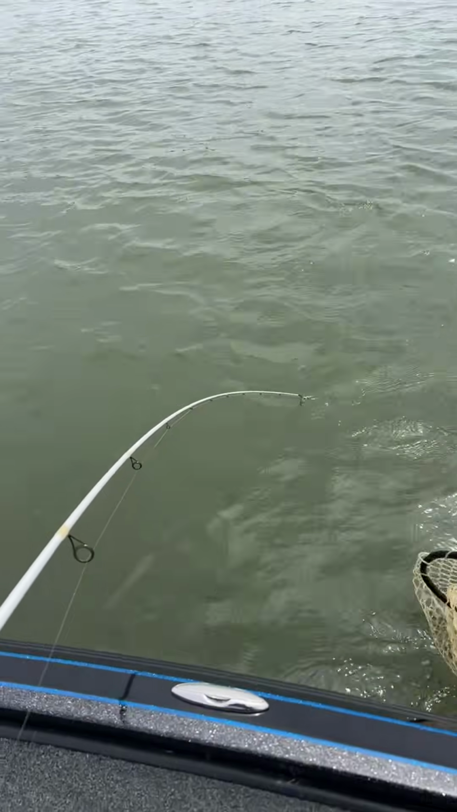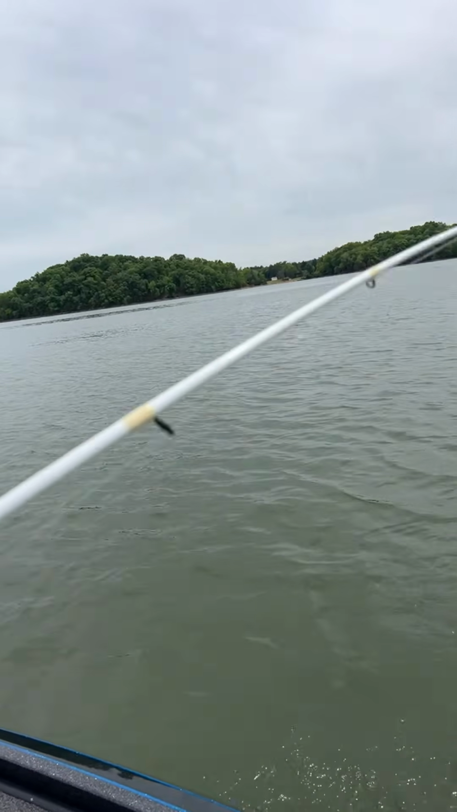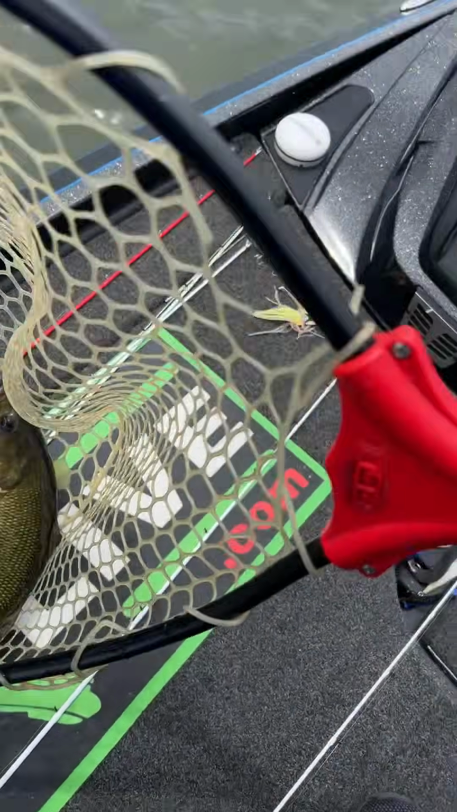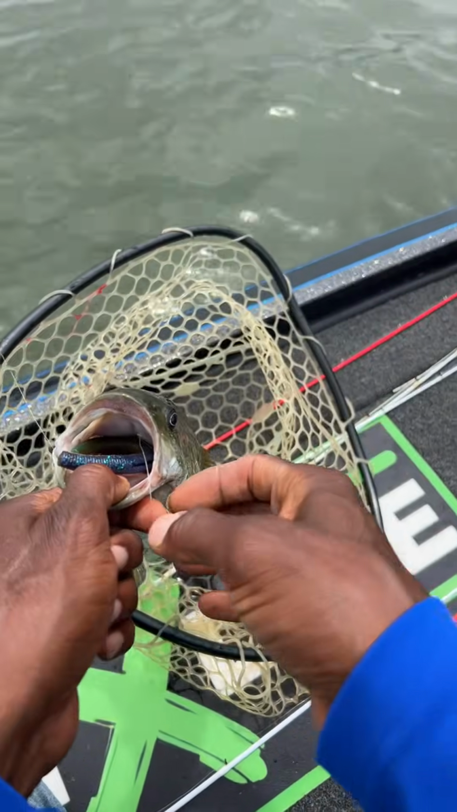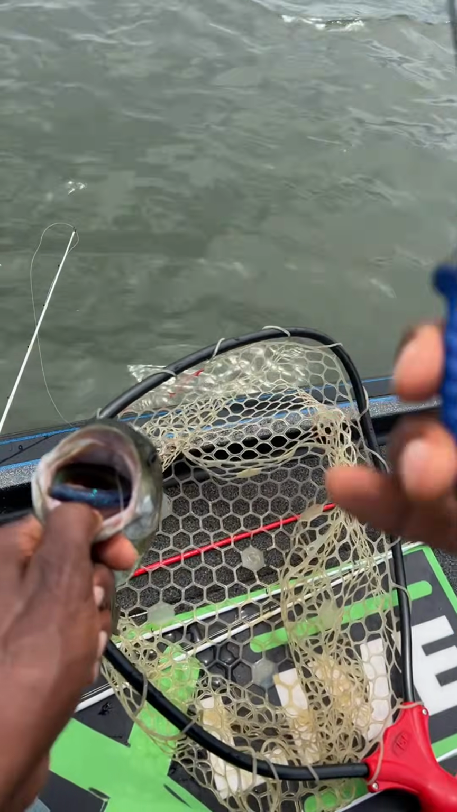Ooh, it's a smallie. Oh, we got us a smallie. Frisco, would you look at that? We got a smallmouth to the boat, guys.